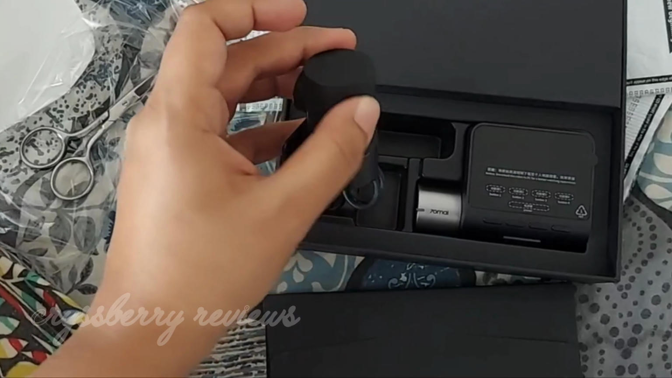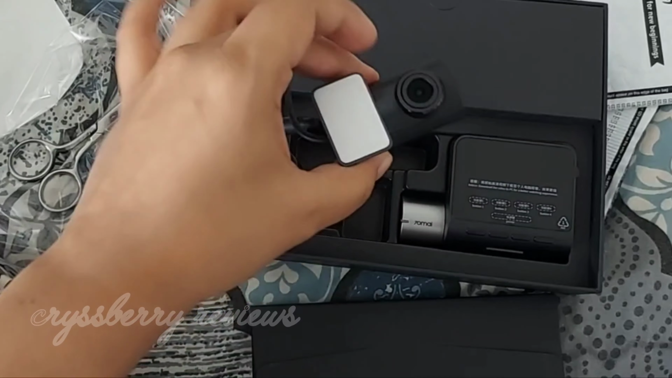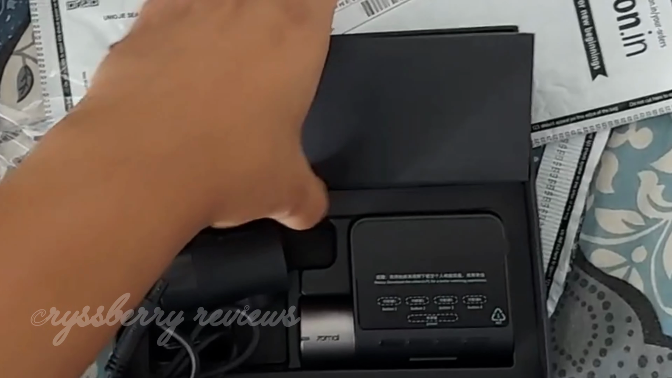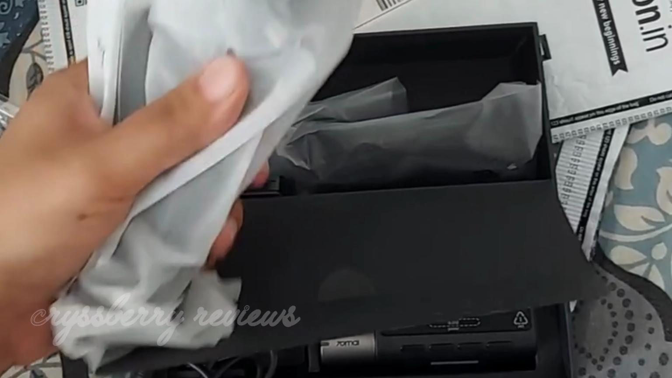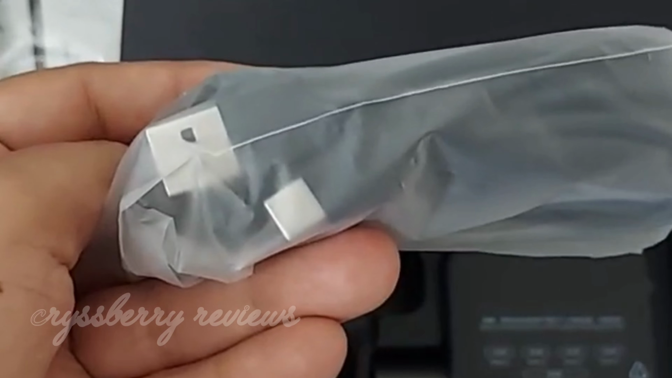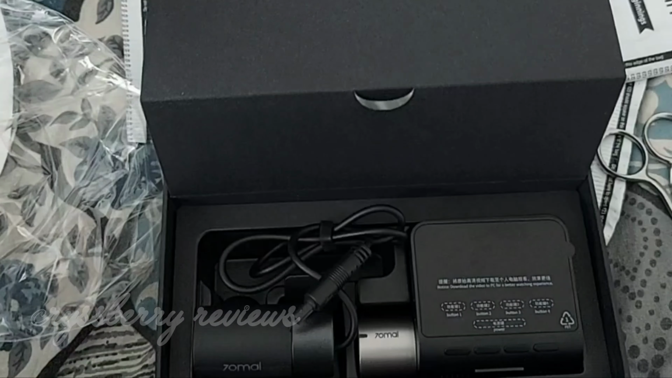This is the rear camera and it is also adjustable, and what you can see here is the camera mount adhesive. Let's look at the remaining accessories. We have the wiring crowbar and the wire for the rear camera here. Then there is this micro USB cable for the front camera. Camera mount adhesive for the front camera.